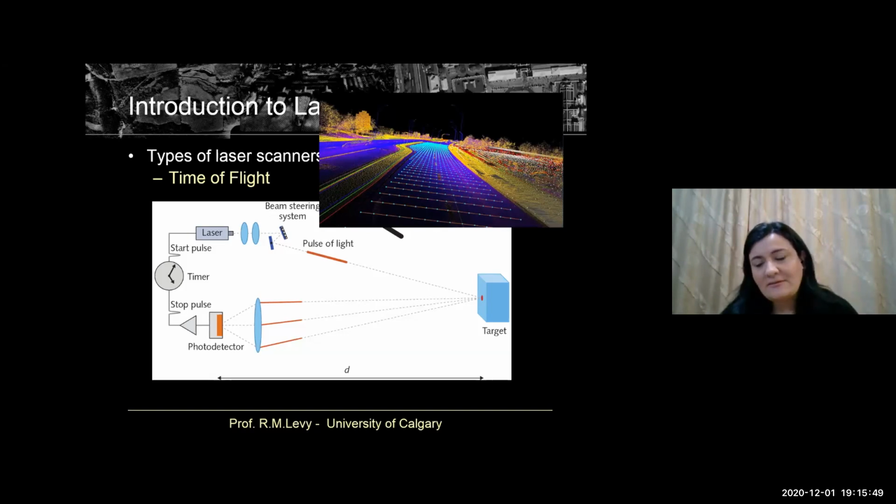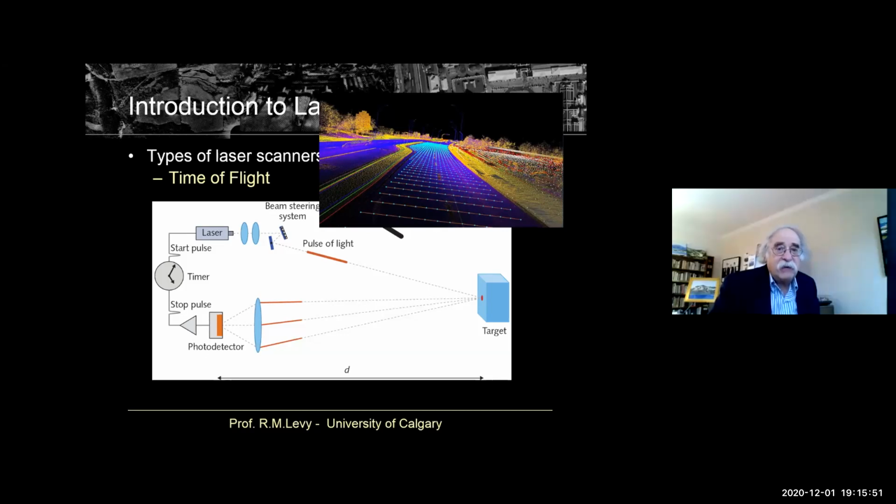In the early days of laser scanning, point acquisition was very slow. It seemed like you could almost see each point being measured.